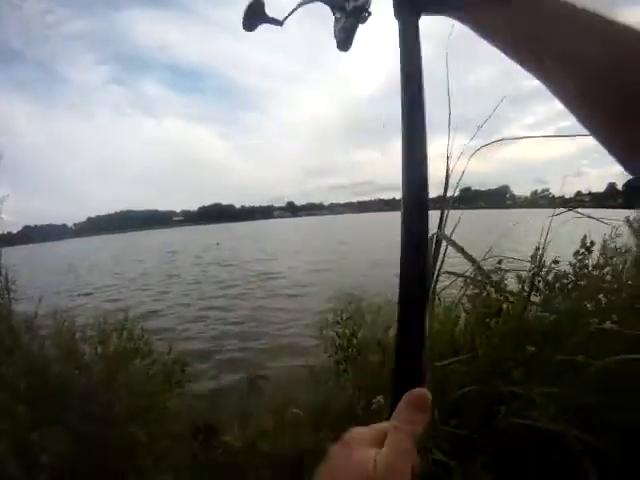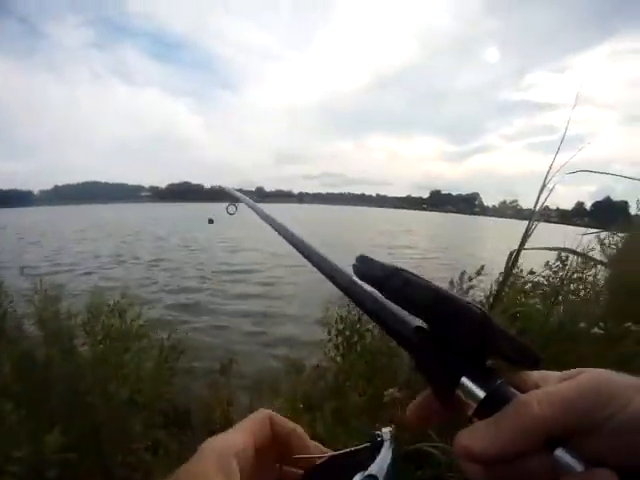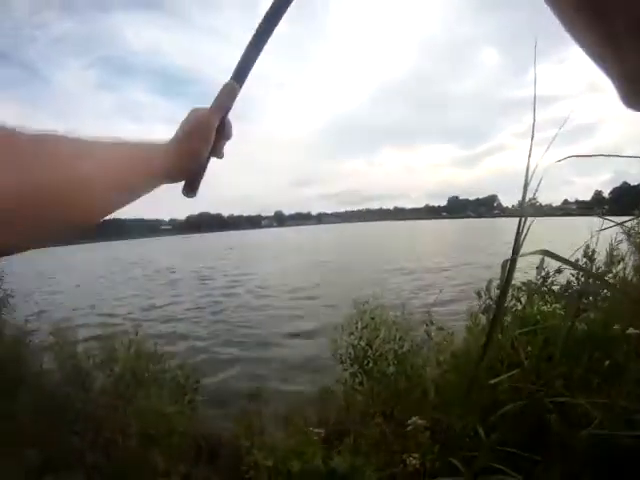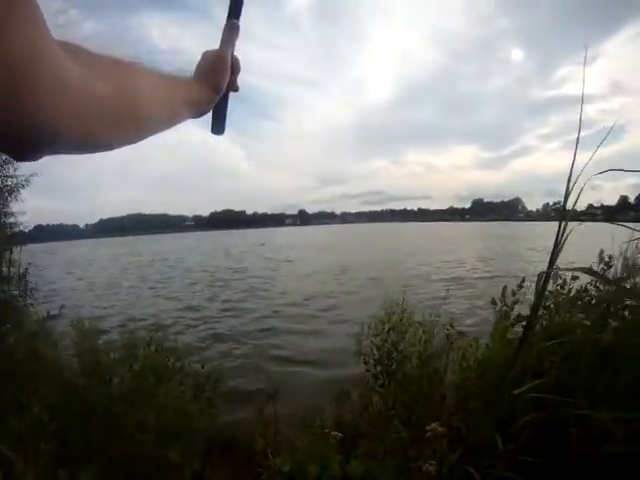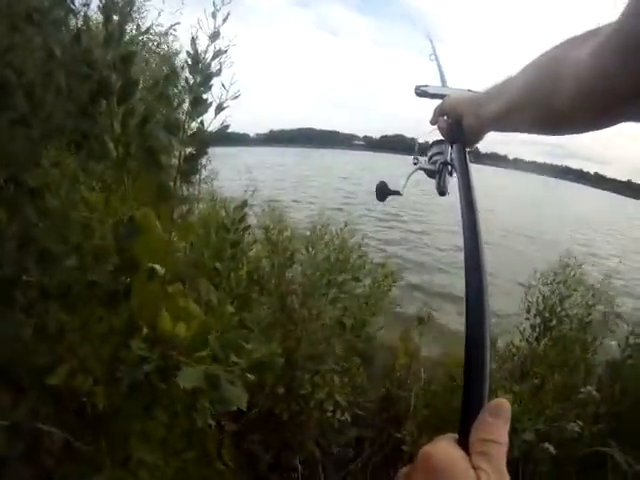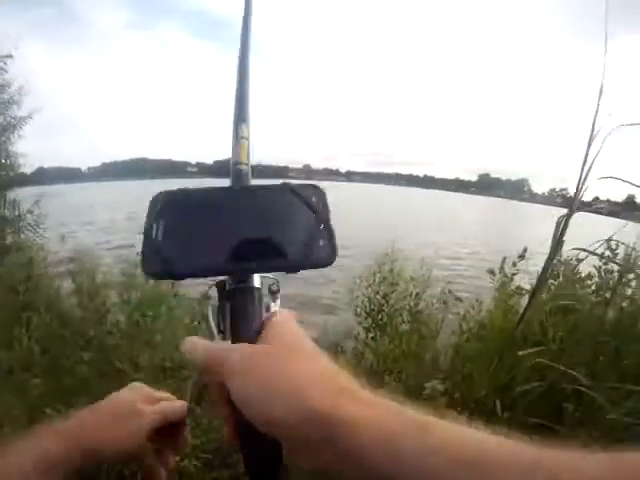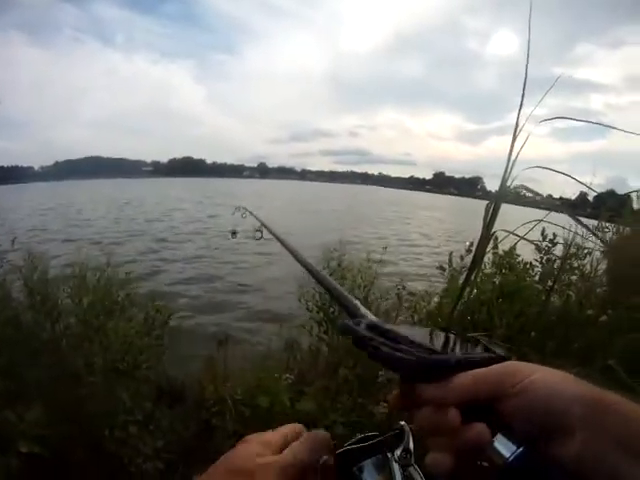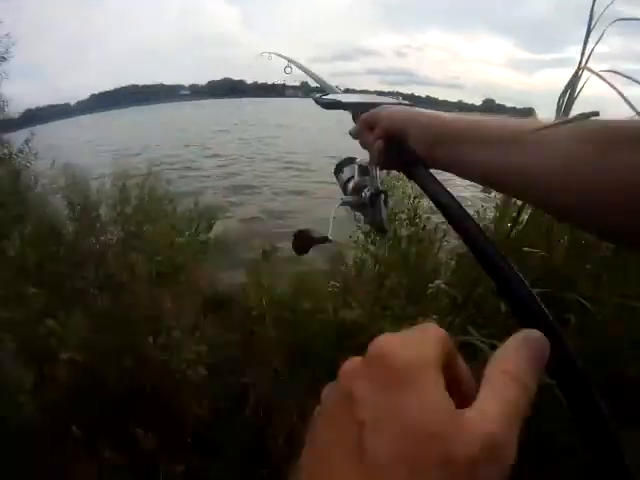This is really not a very good spot. I mean, I could fish here, but just for curiosity, let's just whack one straight out. Let's go straight across.